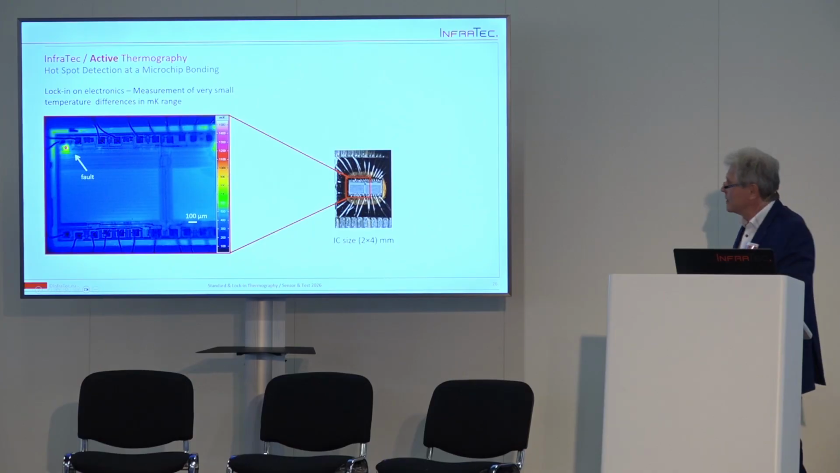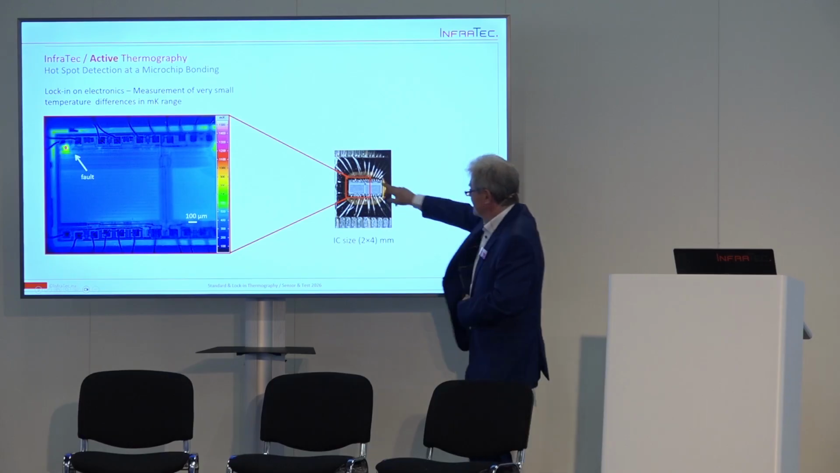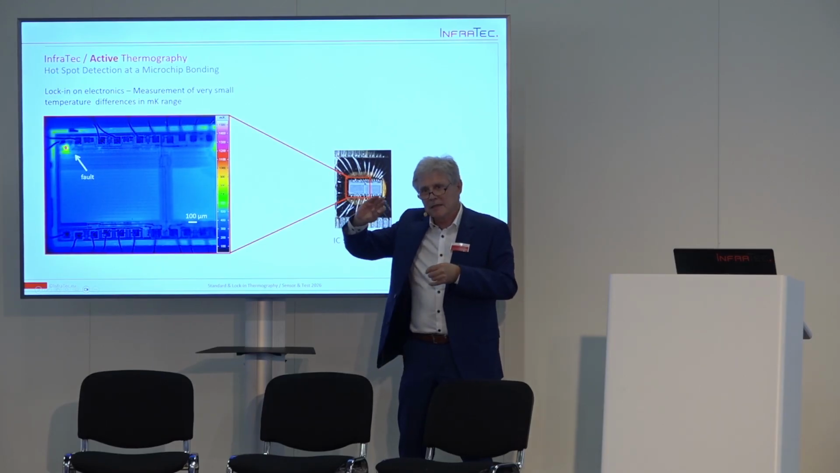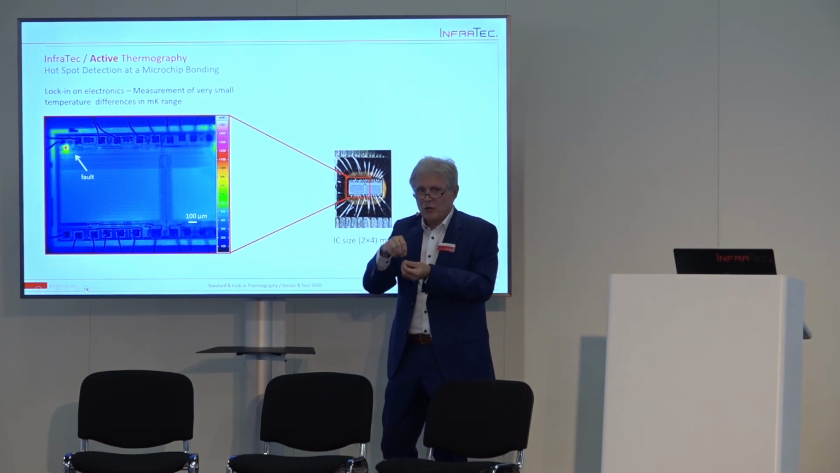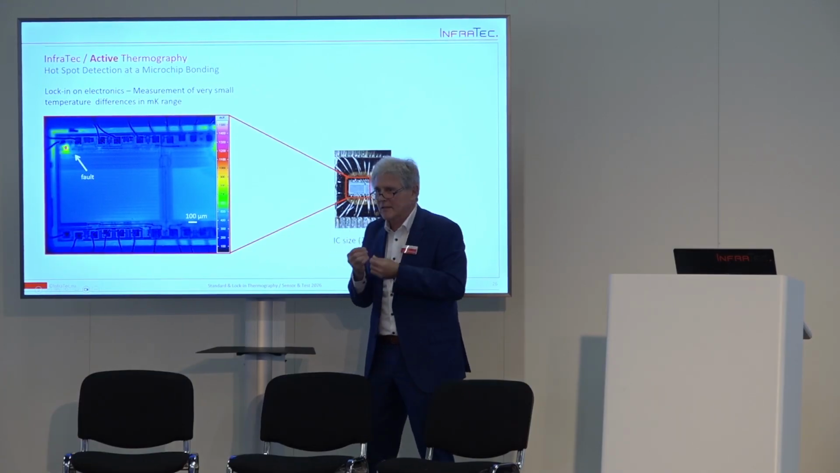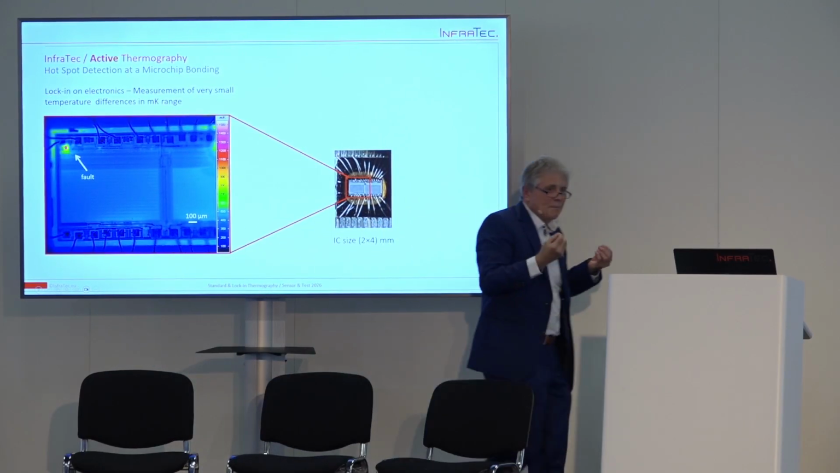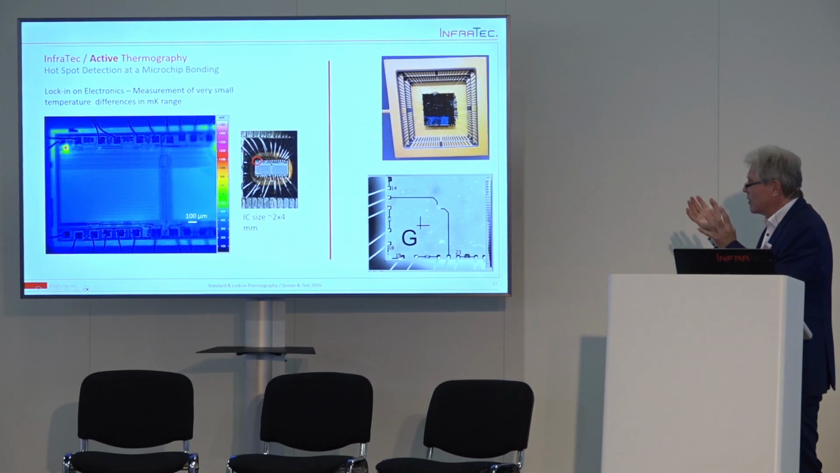Or when you look at a chip surface, when you see here the chip, with a standard thermography, you won't see any difference because the thermal signal is often so low, or the emissivity factor of the object is so low that you cannot see anything. You cannot see any faults and so on. But with active thermography and with the lock-in procedure, then you can see that there's a small difference, and it can be a hint to a fault. Okay? So it can look like that.